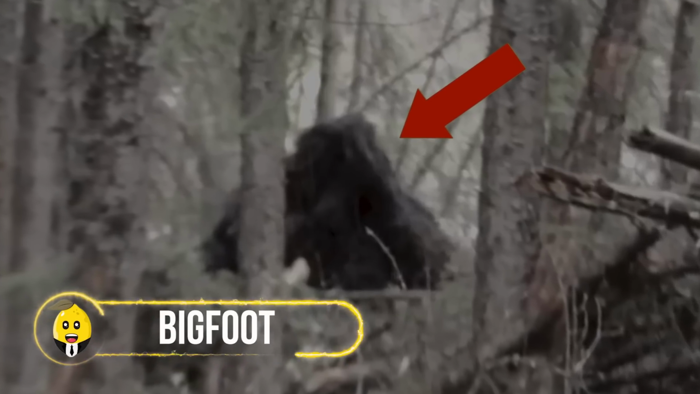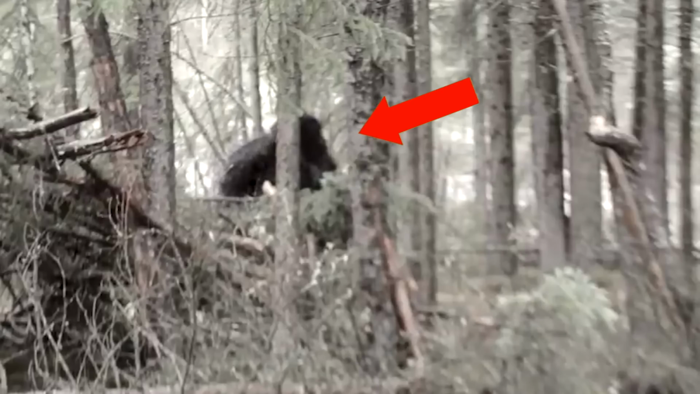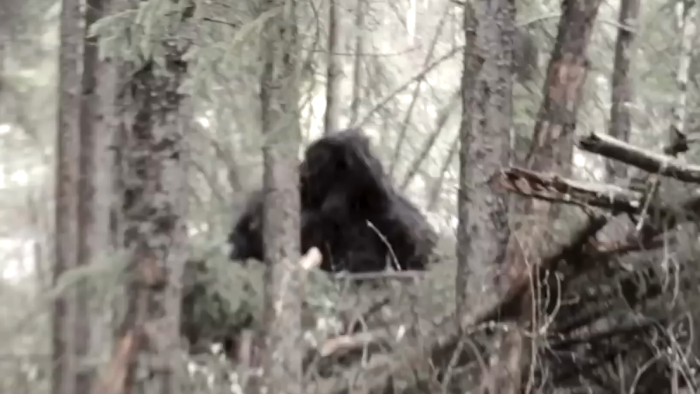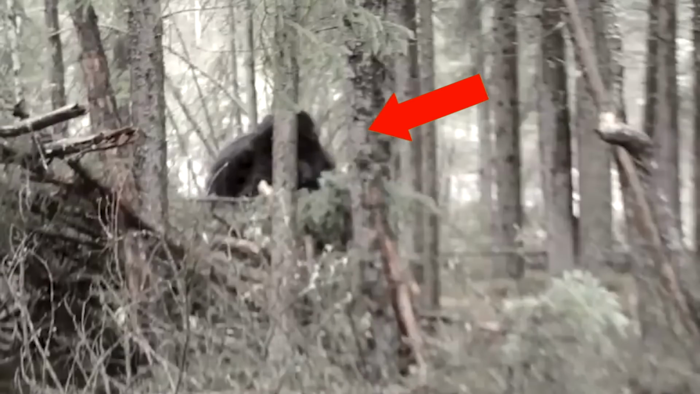Bigfoot. If you have never heard of a Bigfoot, also known as a Sasquatch, it's a giant, hairy monster mixture of an ape and gorilla that lives in the deep woods.